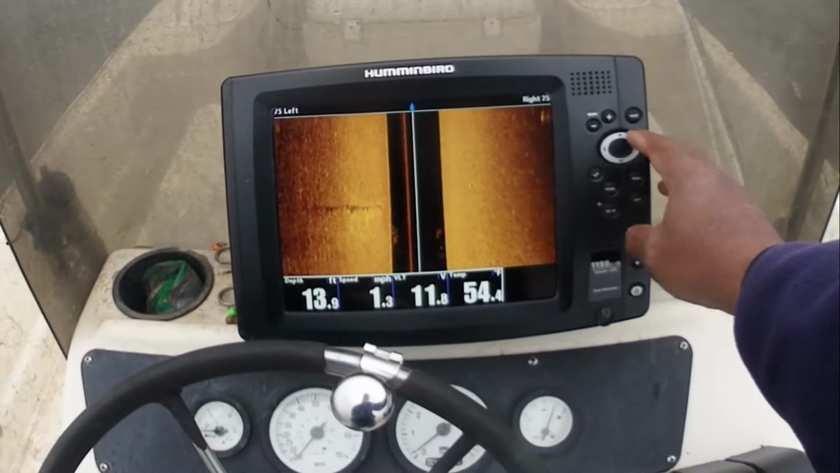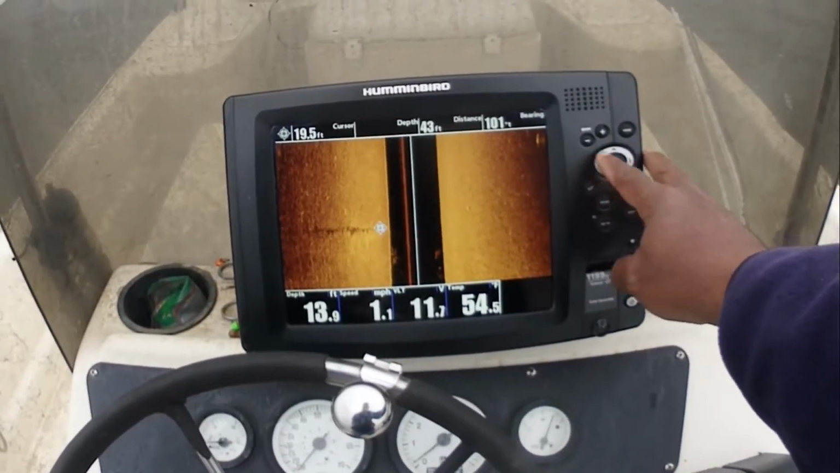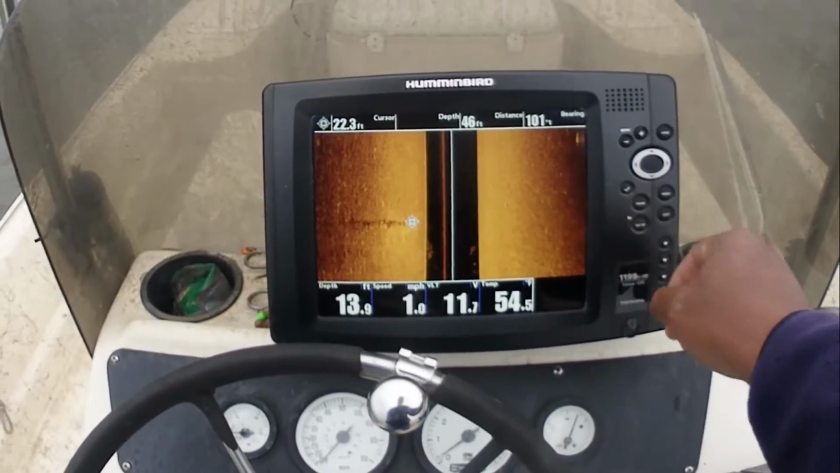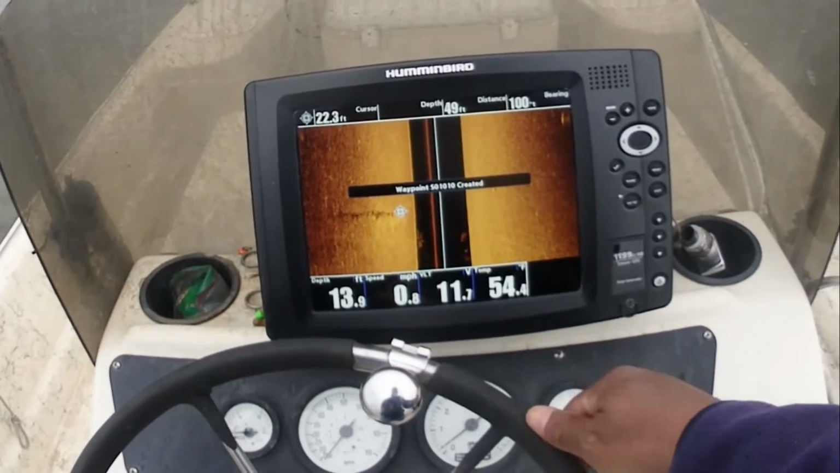That's gonna be a good looking little pile right there. I think that's a tree. You can see the shadow right there that it's tossing. It's throwing a pretty good shadow.